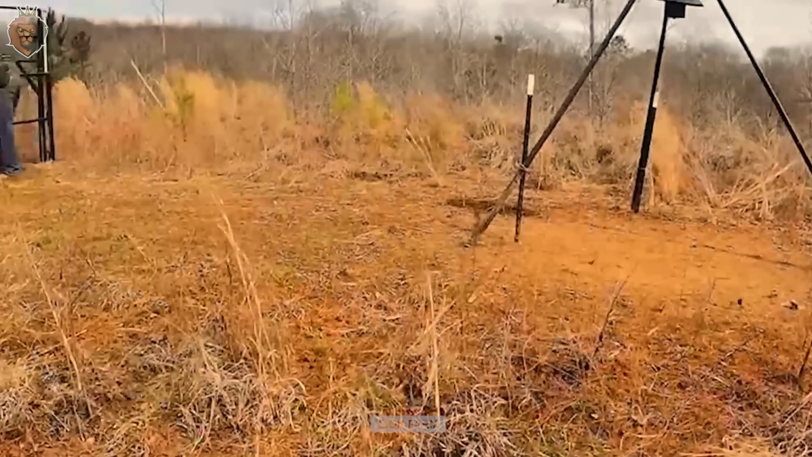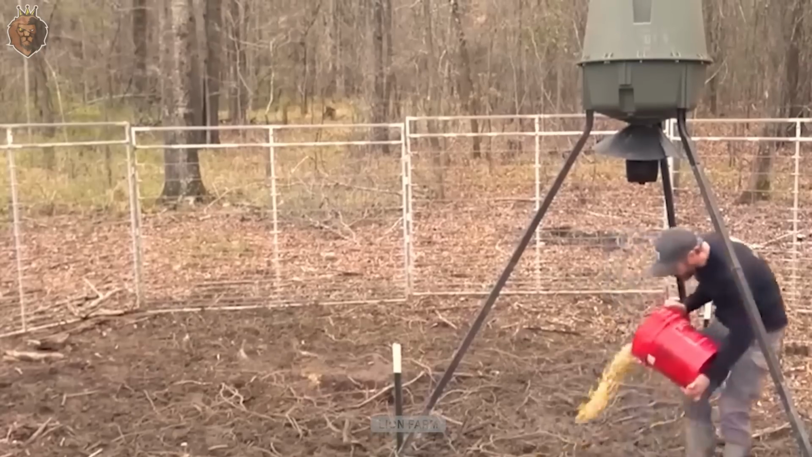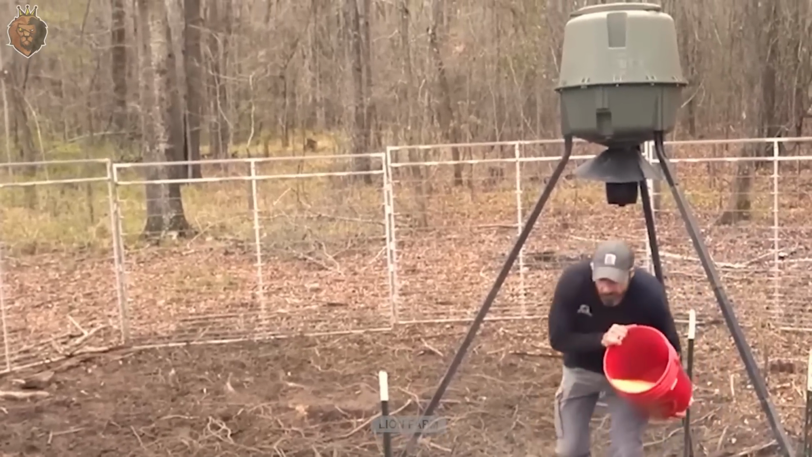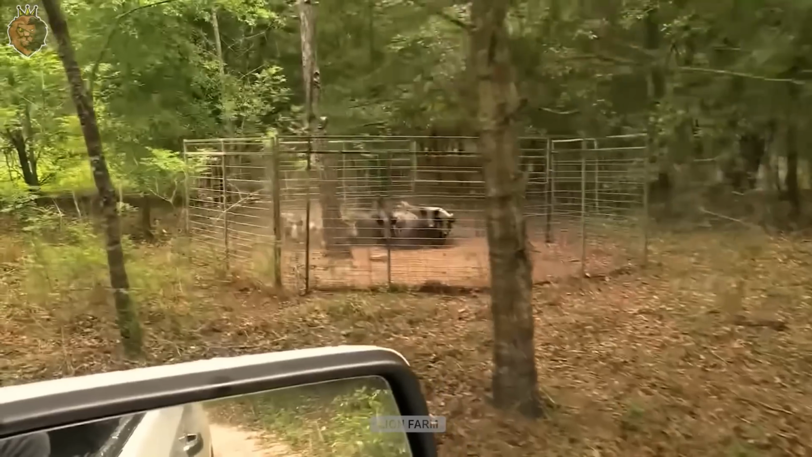Fermented corn soaked for 7 days is highly attractive bait. In warmer seasons, watermelon, peaches, or apples are also effective. Special high-protein baits can attract large groups as well.